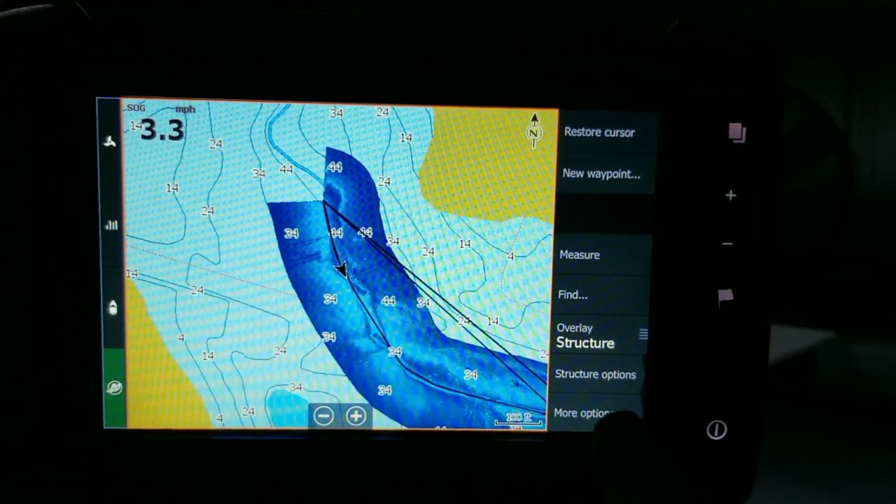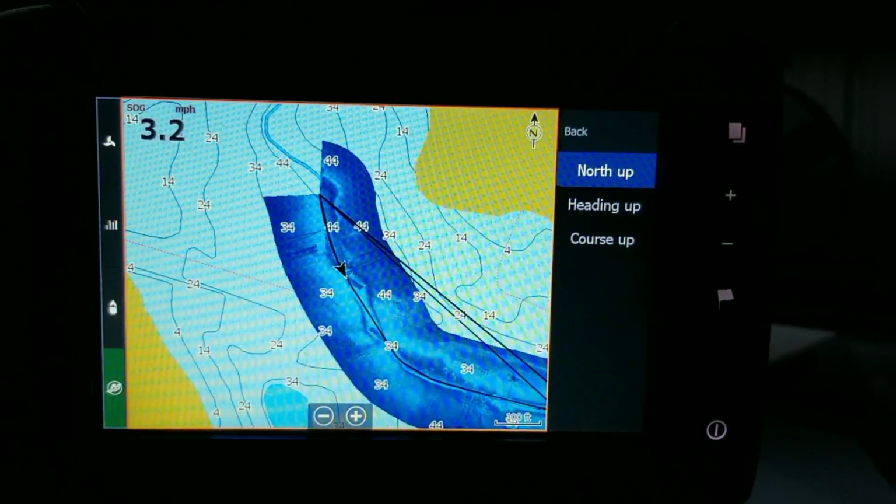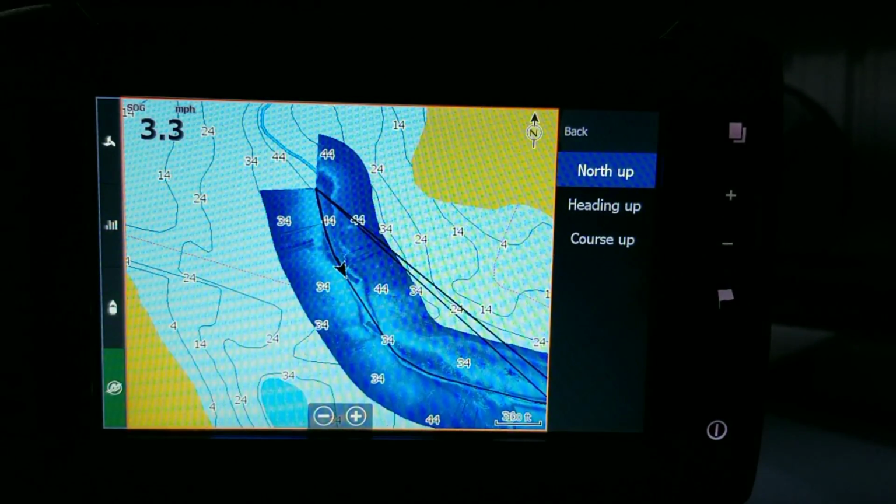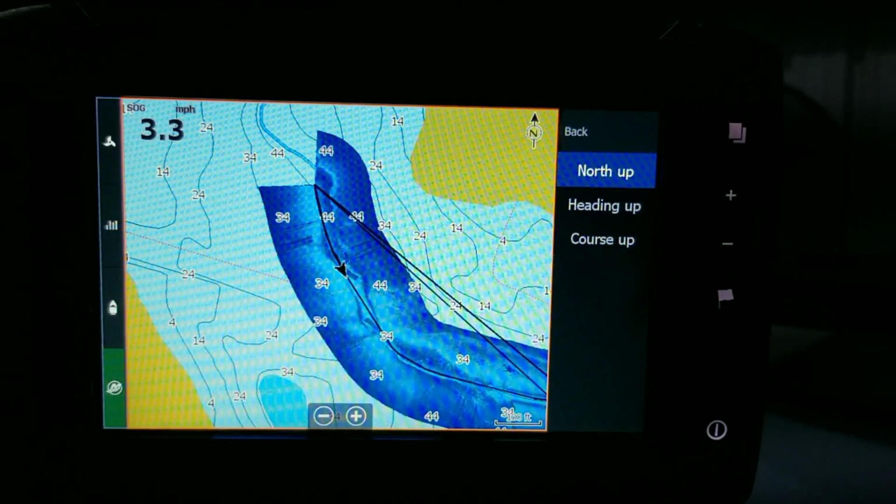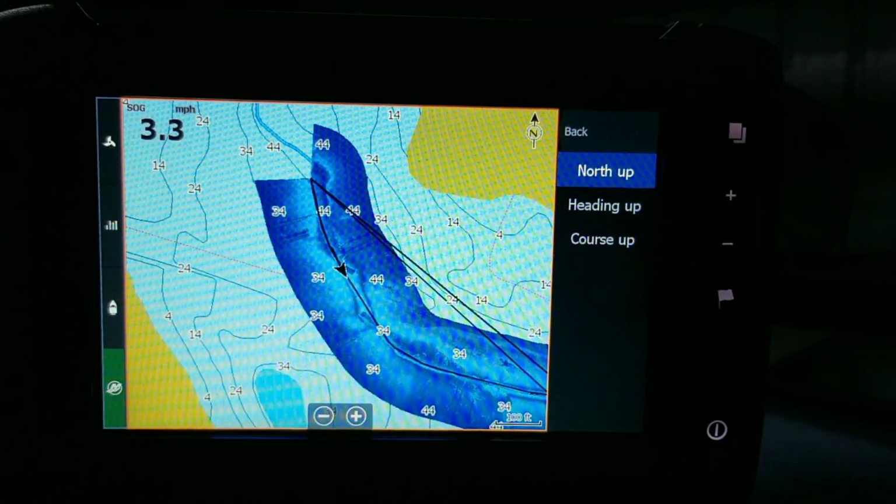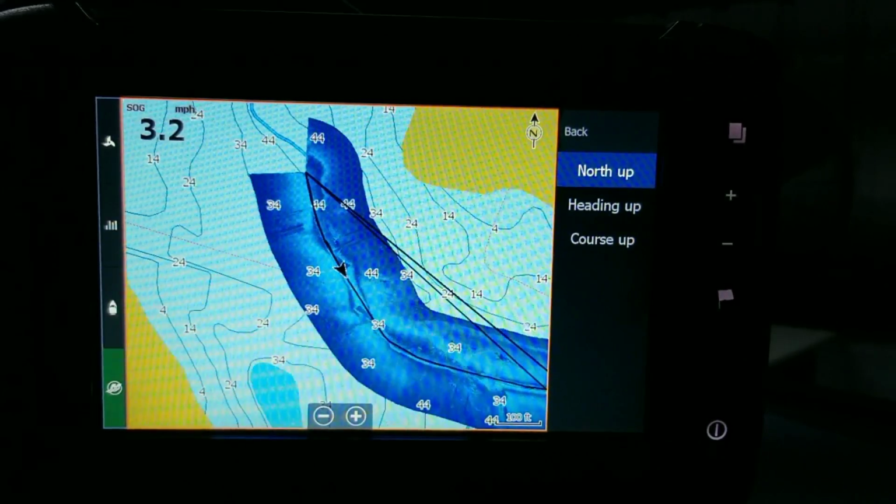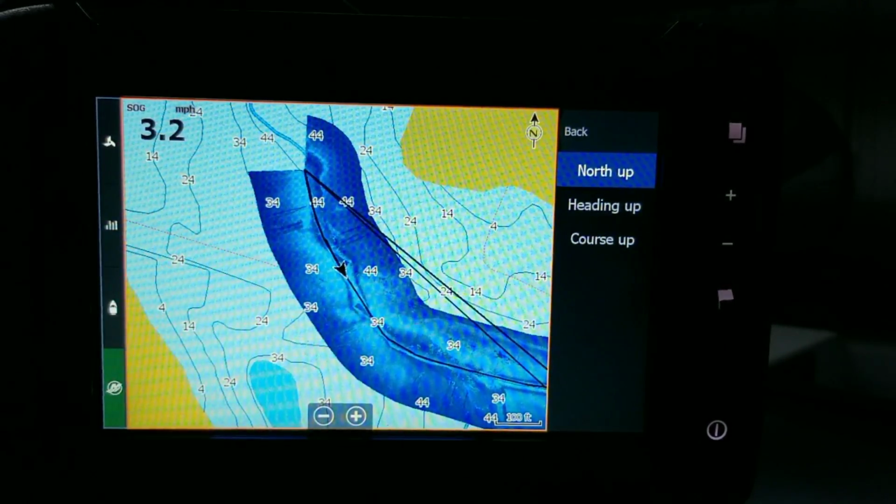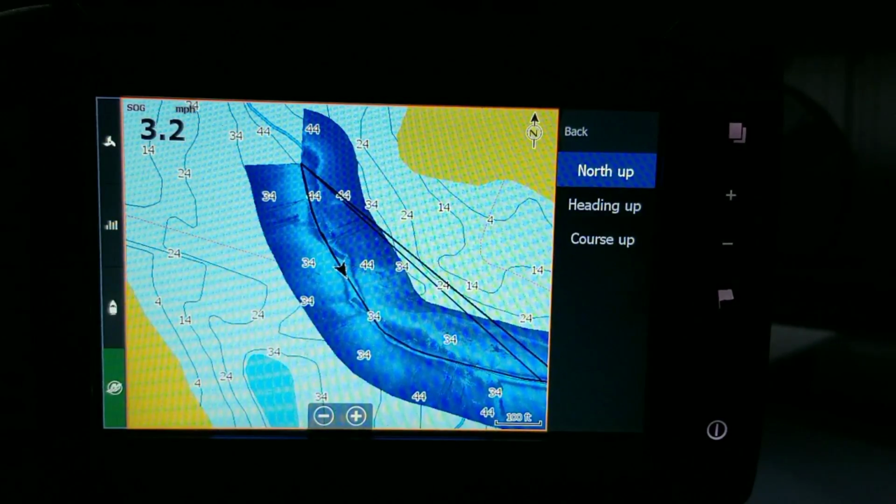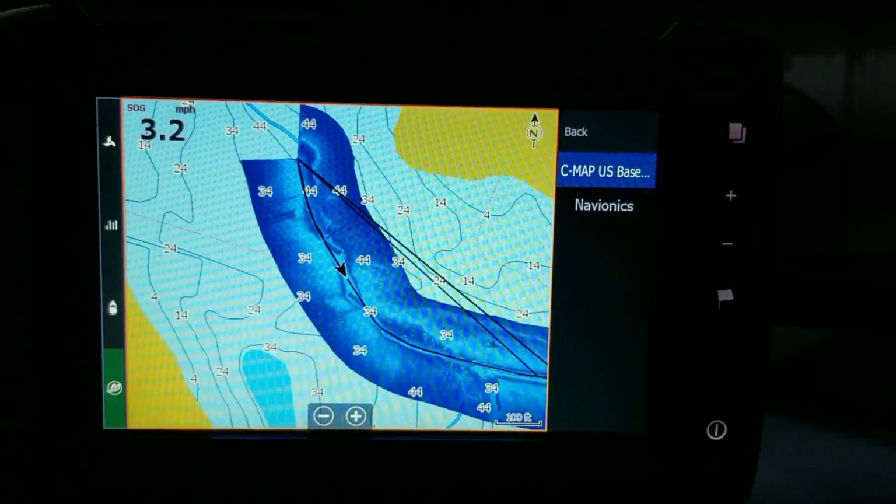All right. More options. So from right here, you've got heading. You can do north up, heading up, or course up. Course up and heading up are pretty much the same, except if I chart a course, it's going to make it a course up. So whether or not the boat's going that way doesn't matter. It's going to keep to that course. The heading is where the boat is actually going. So play with that. See which one you prefer. I'm going to go back.